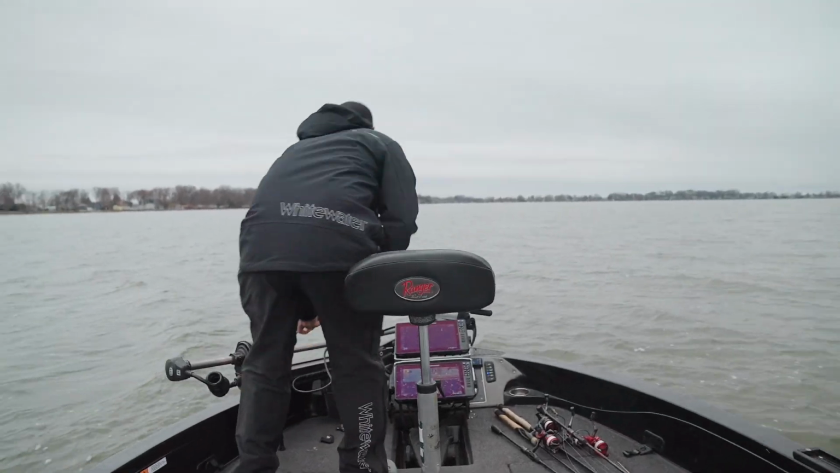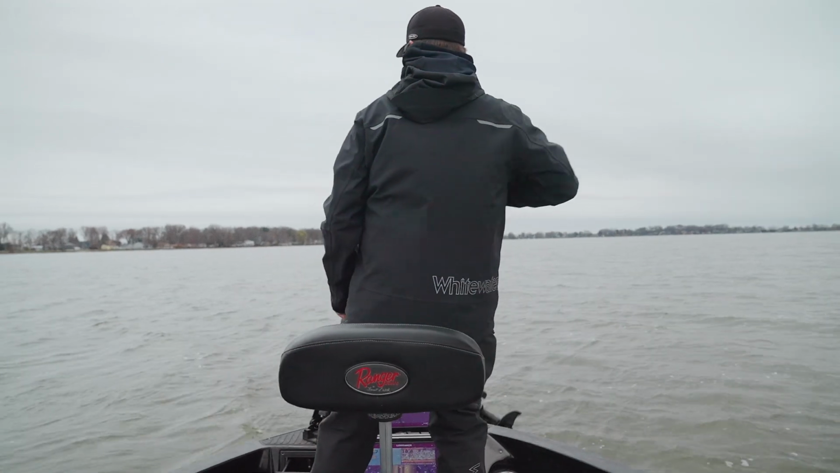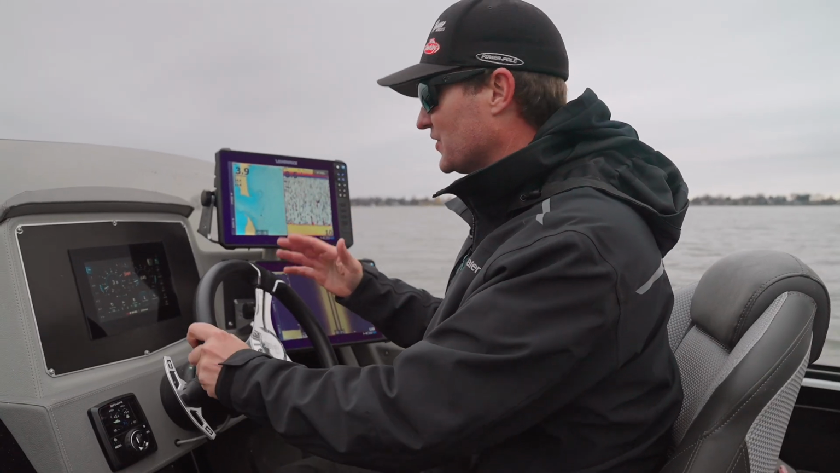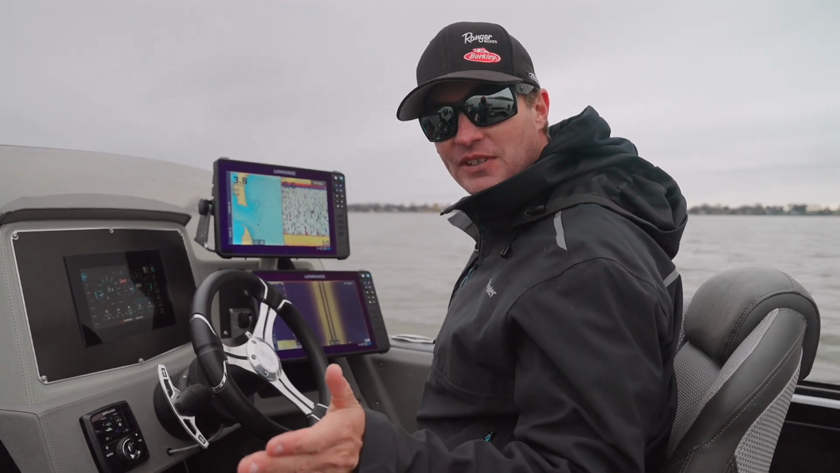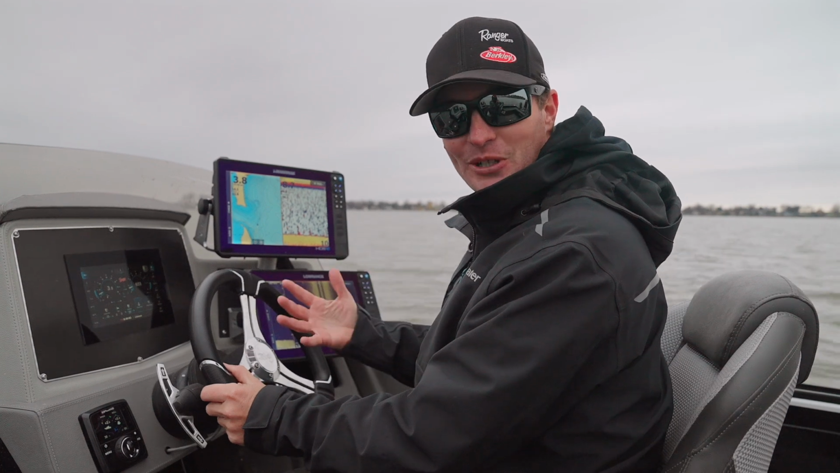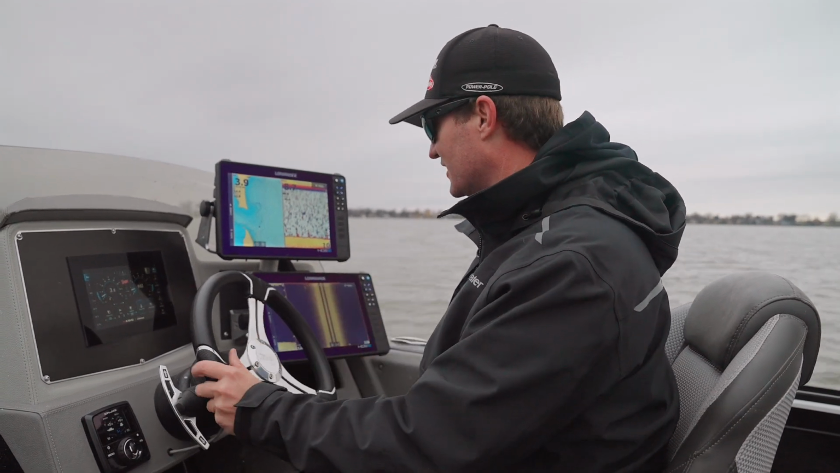Then when I drop the active target down in the bow, I can start scanning around and then pinpoint casting. But if I can cover water at 4 miles an hour right now, 120 feet each way, just getting me in the right area, this is even more efficient. It's kind of putting all the pieces together.